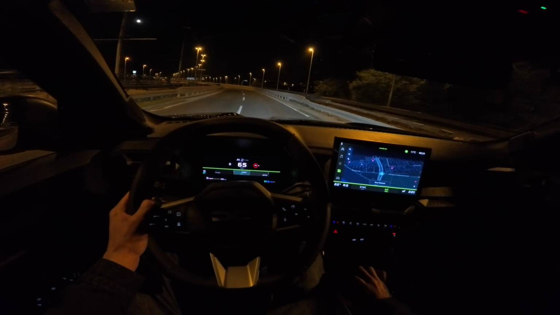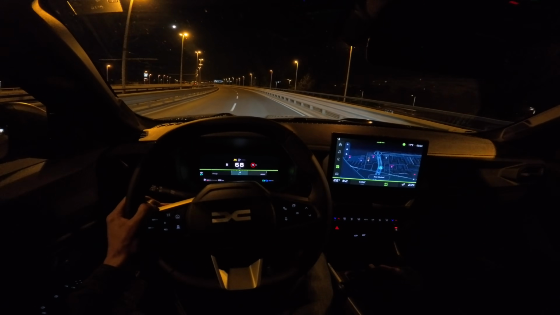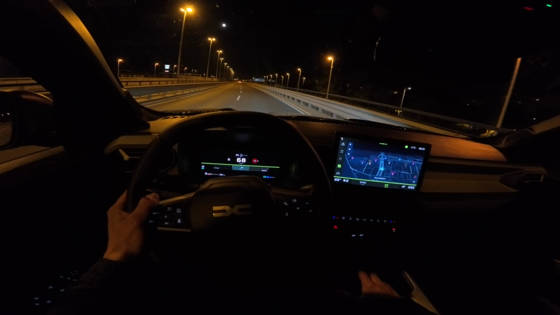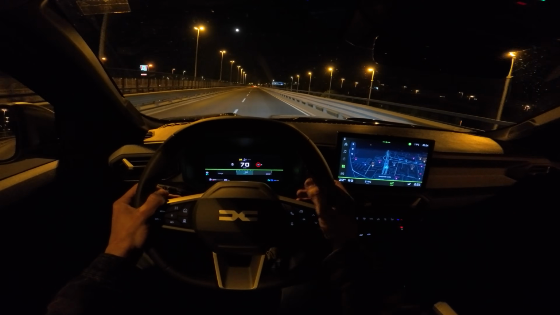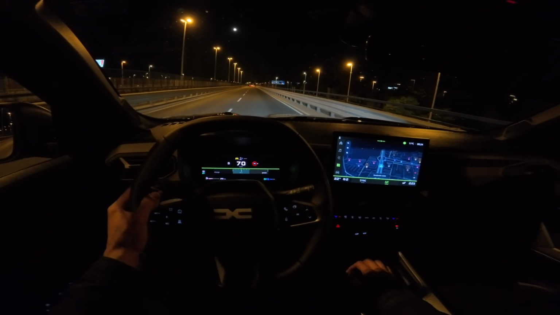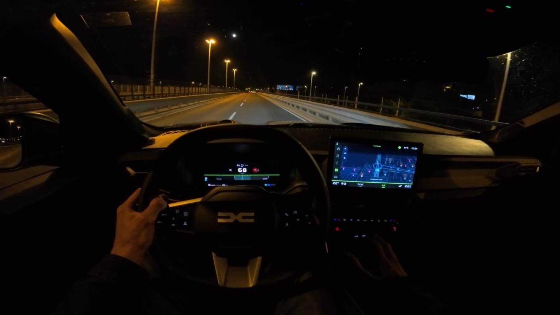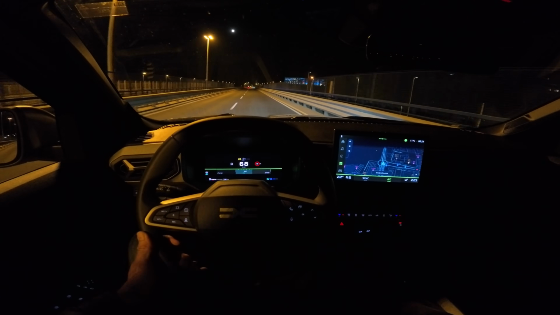So it's going to be some sort of a hybrid setup. This automatic has 4 gears. That's what I saw in the spec sheet. So it works the same as the one in the Rafale with 0 gears with the multi-sense. It's the same technology, and it's pretty good for the most part.